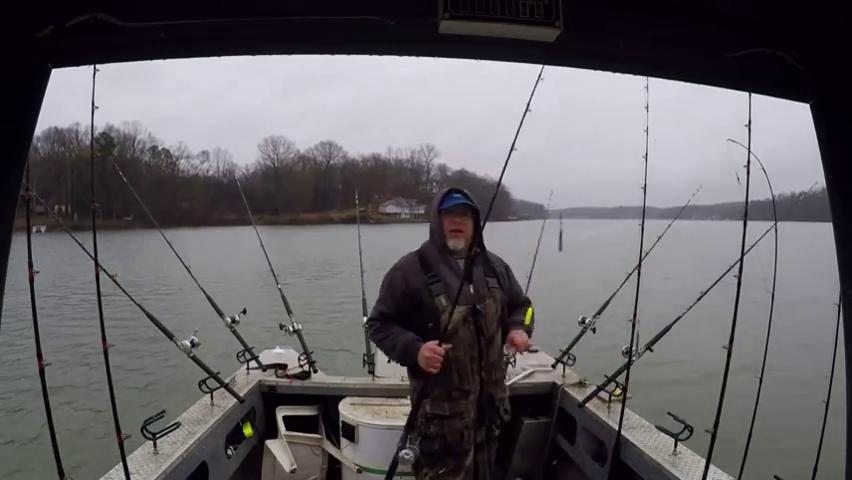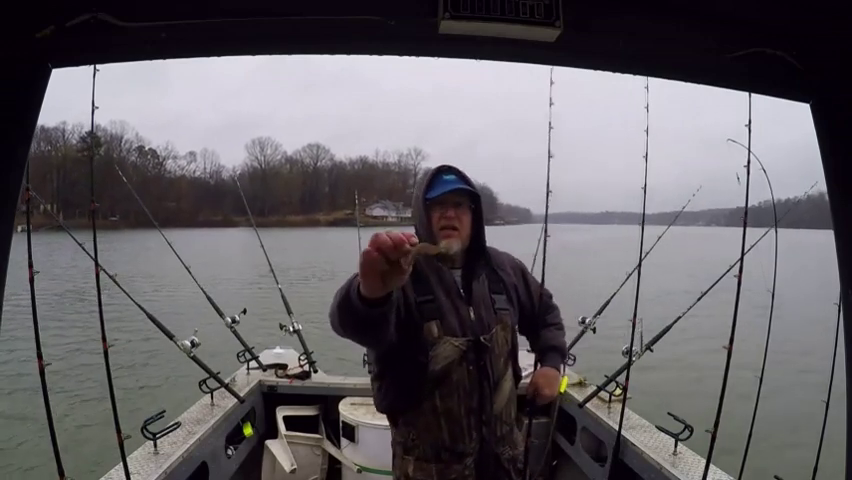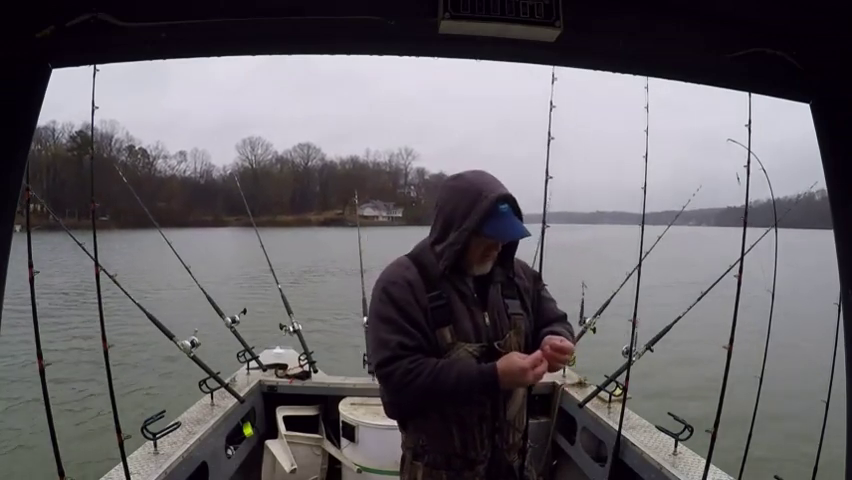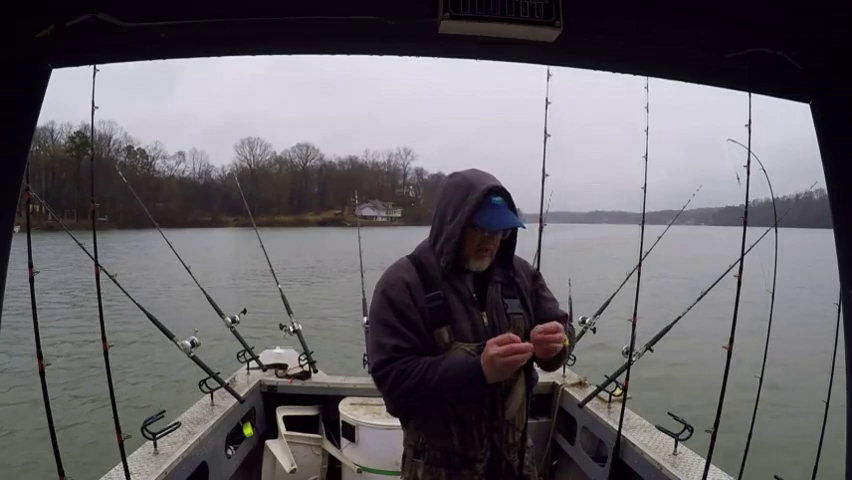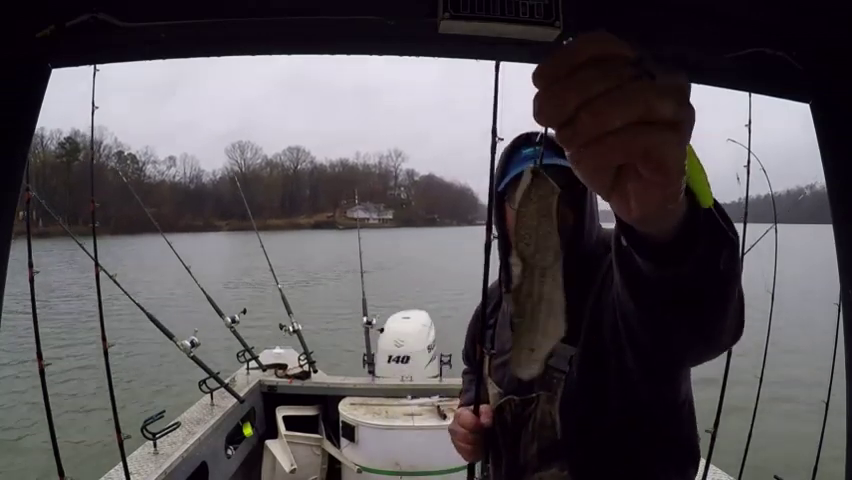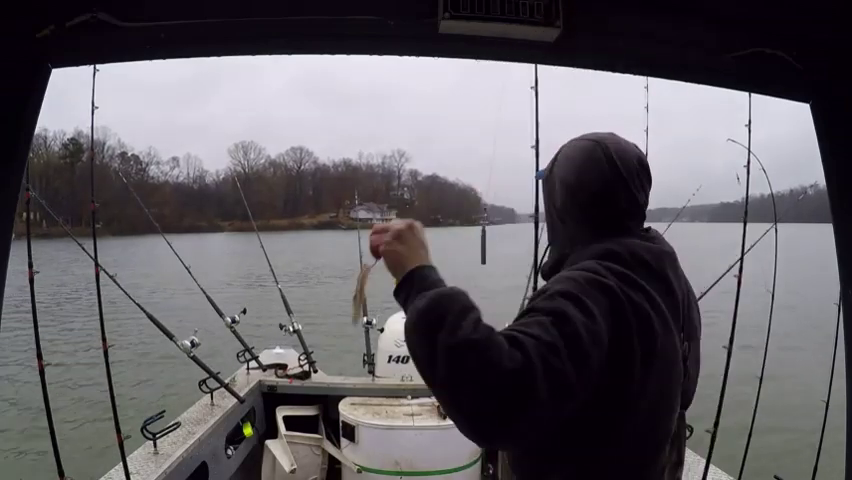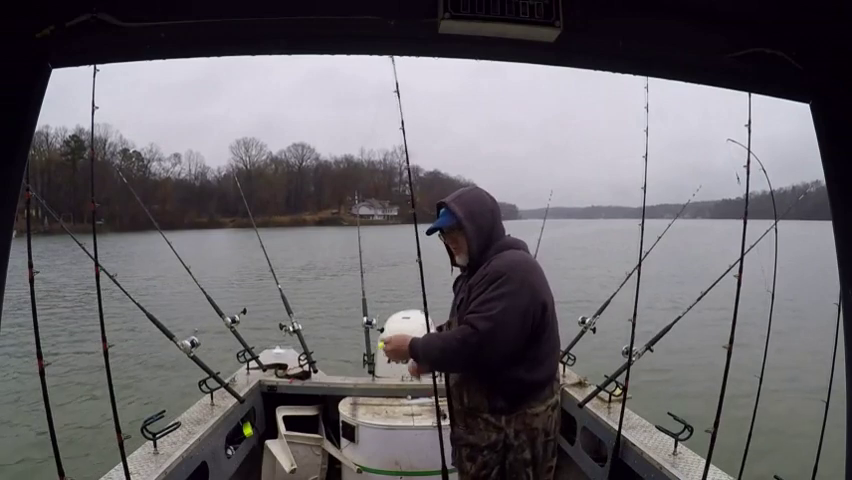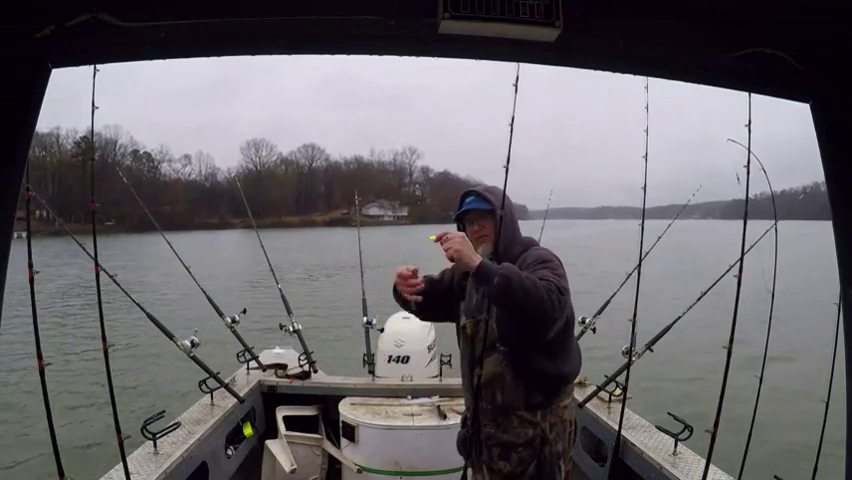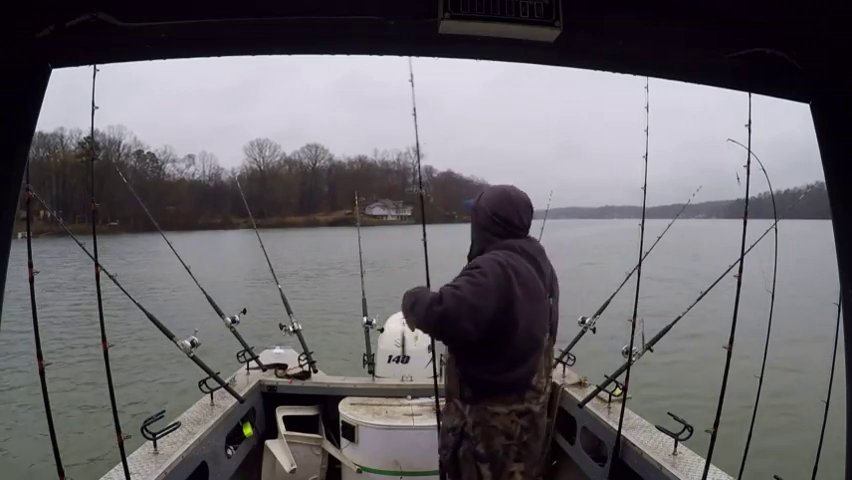Like I said, right now I'm in current. So I'm going to cut that fillet like a long little strip, and I'm going to barely hook it. I mean, I have barely got that skin, you can see. Just enough where it won't pop off when I go to throw it. In the current, that thing's going to sit out there. This float's going to get it up off the bottom. And in the current, that thing's going to be sitting there doing this, just like it's swimming.